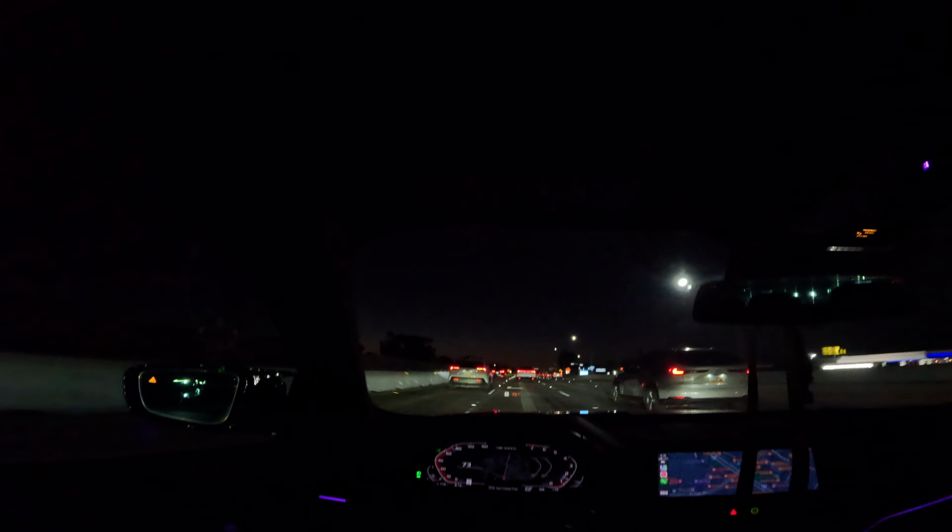I'm still looking for different types of lights for the front though. I really want to change them. They need to get changed.